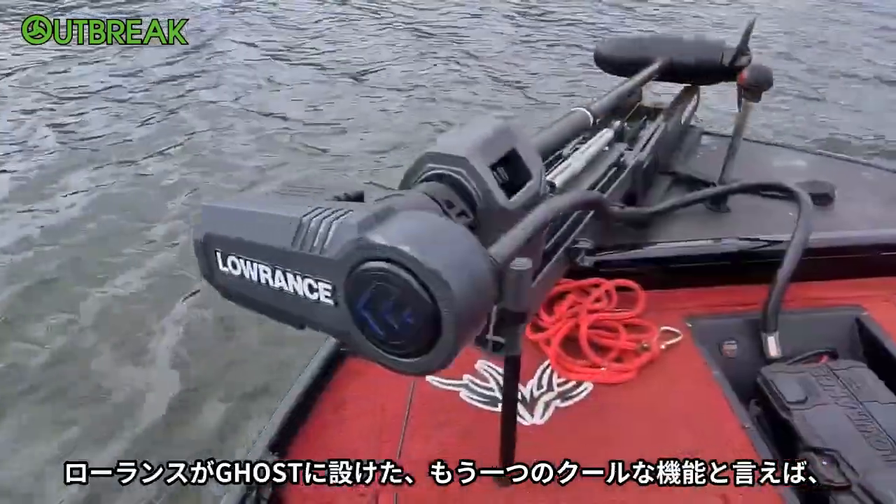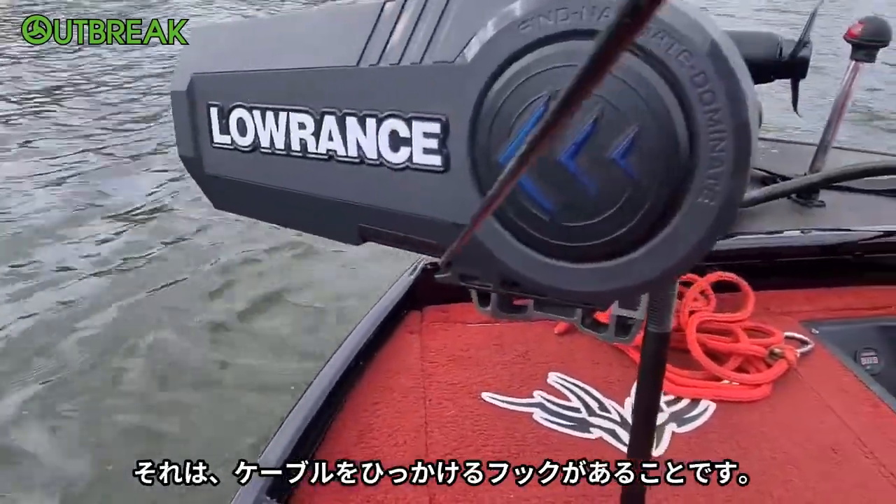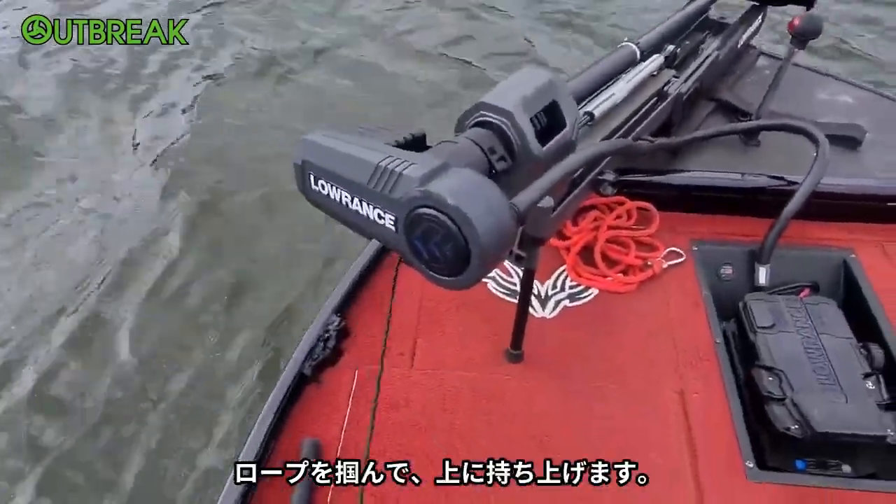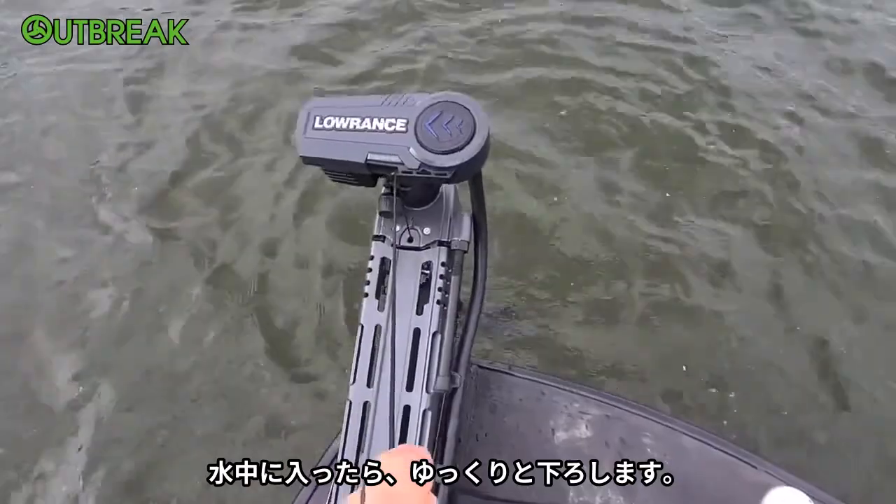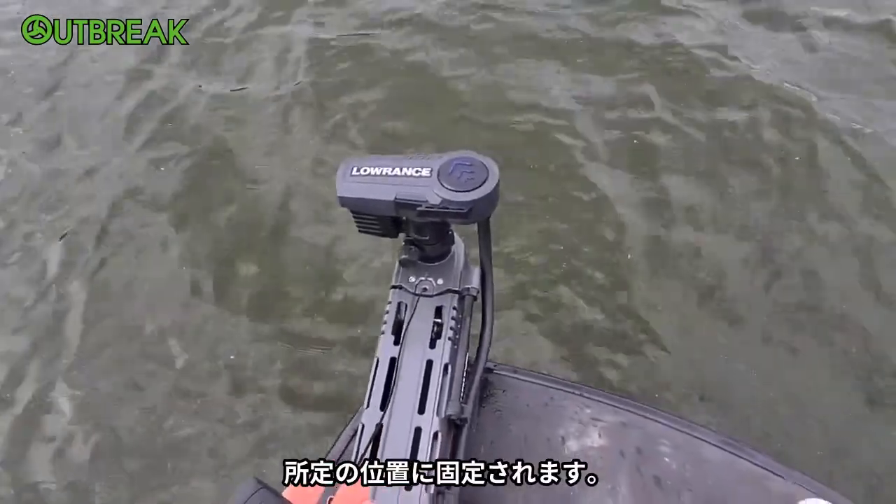Just another cool feature that LOWRANCE has on their Ghost, and it is where the cable clips on, hooks onto there. So as you're going to pull it into the water, your rope grabs it, you lift it up. When it hits the water, you have the ability to lower it slowly if you want. Then it clicks into place.